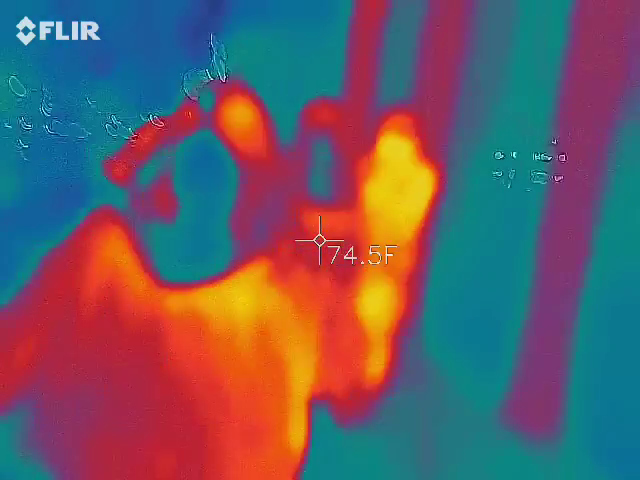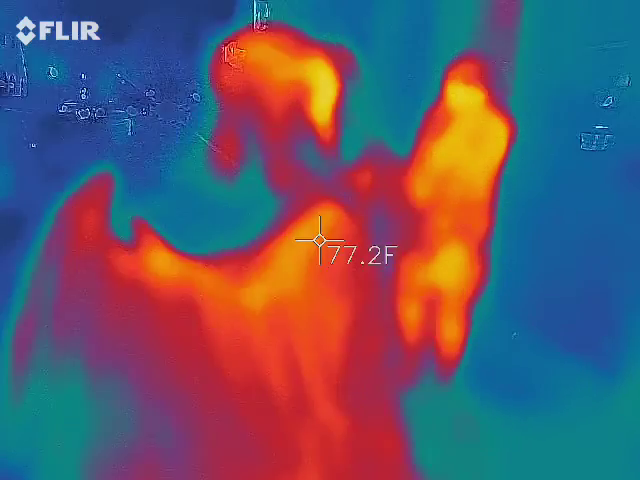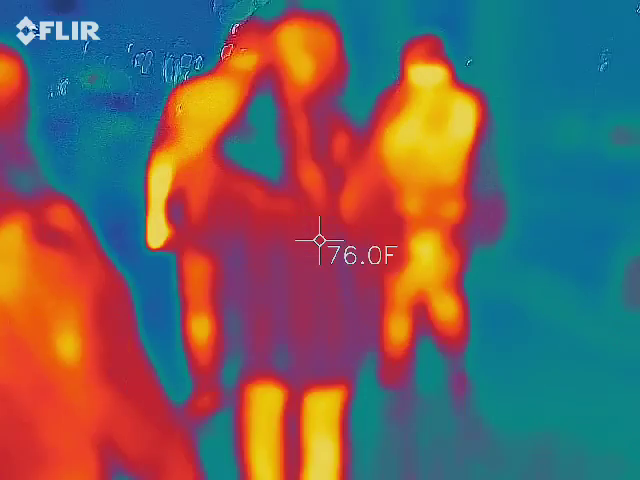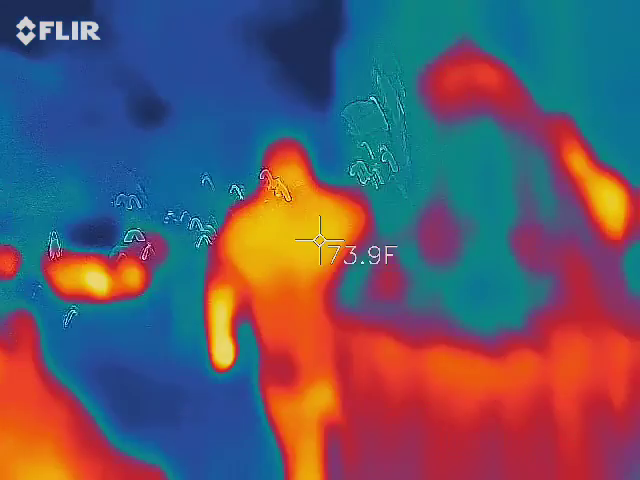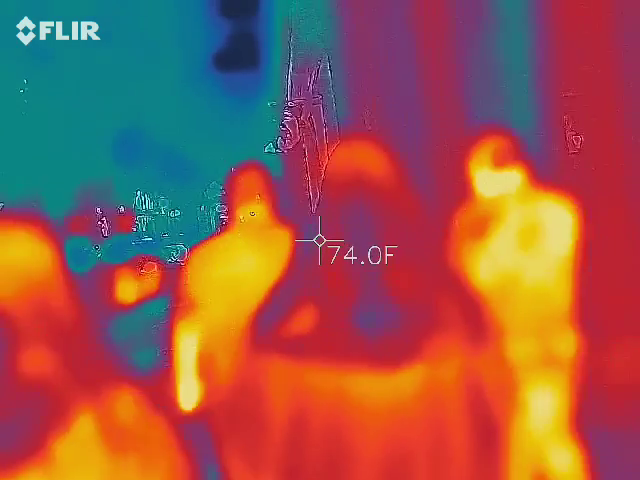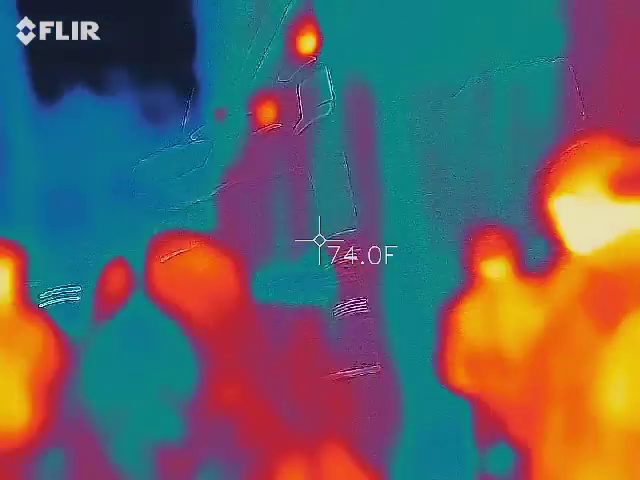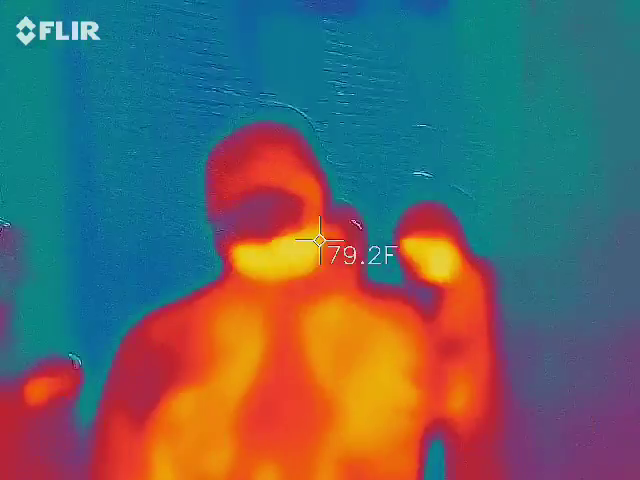There we go, gas station. Yeah. So Emily, this is the alley coming up right here. When we get there, we'll get some pictures before we all walk down there. Oh, there's a loose rock there.